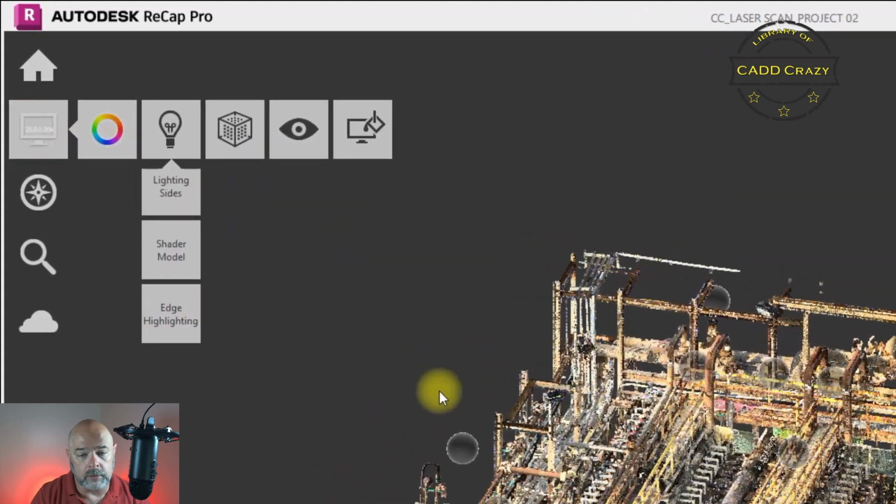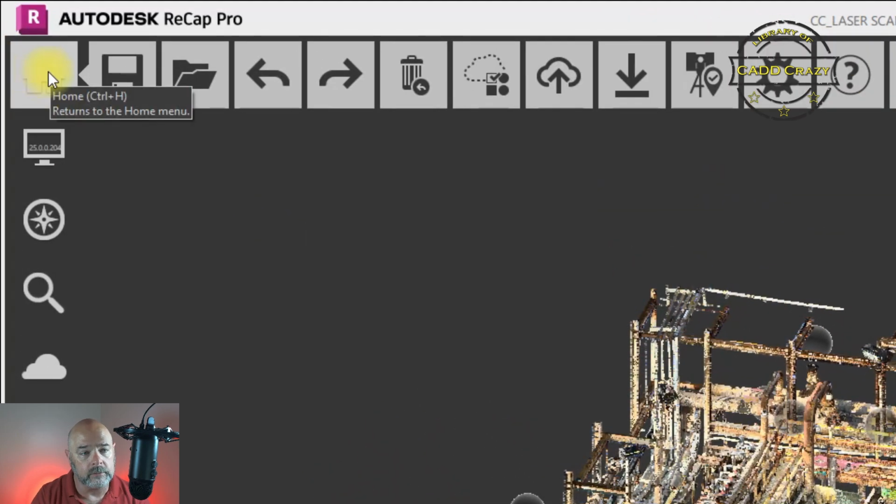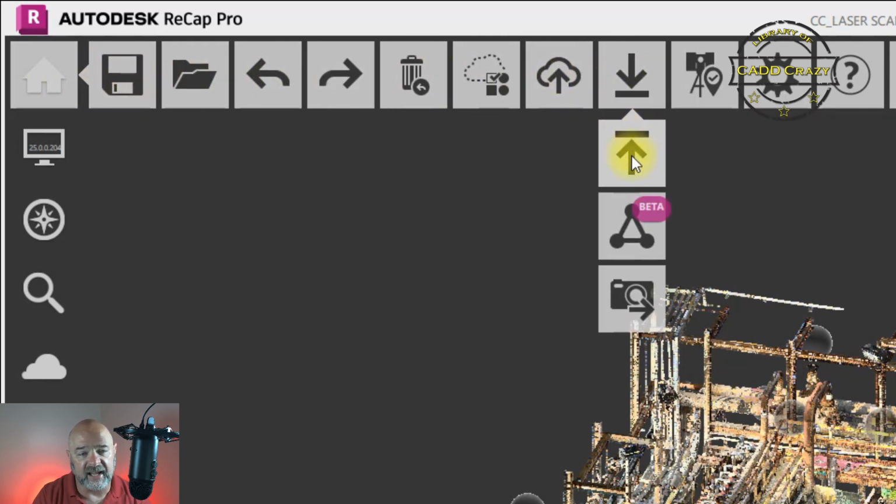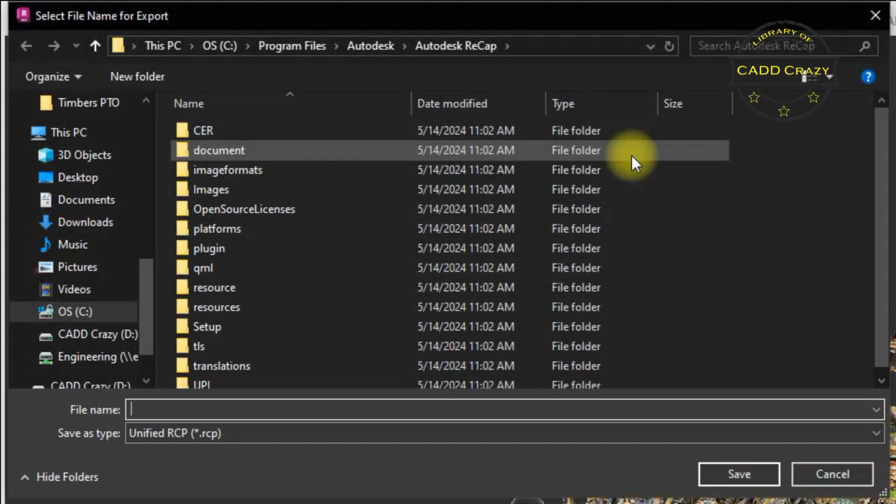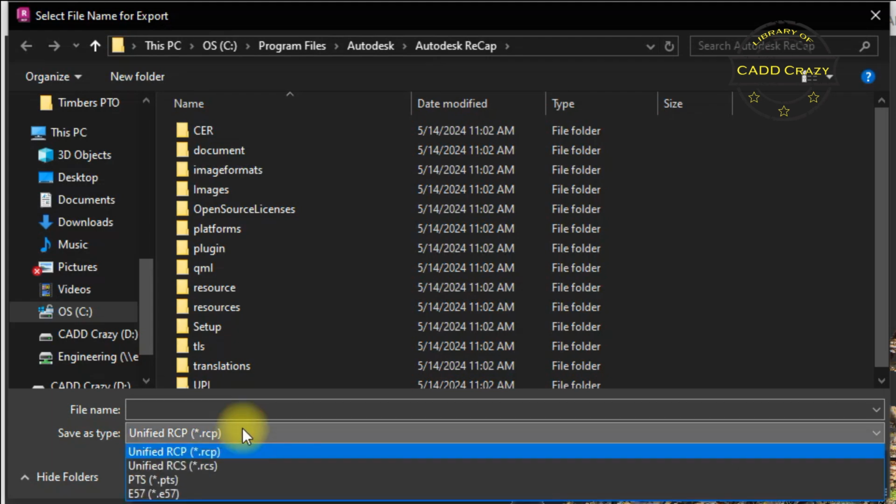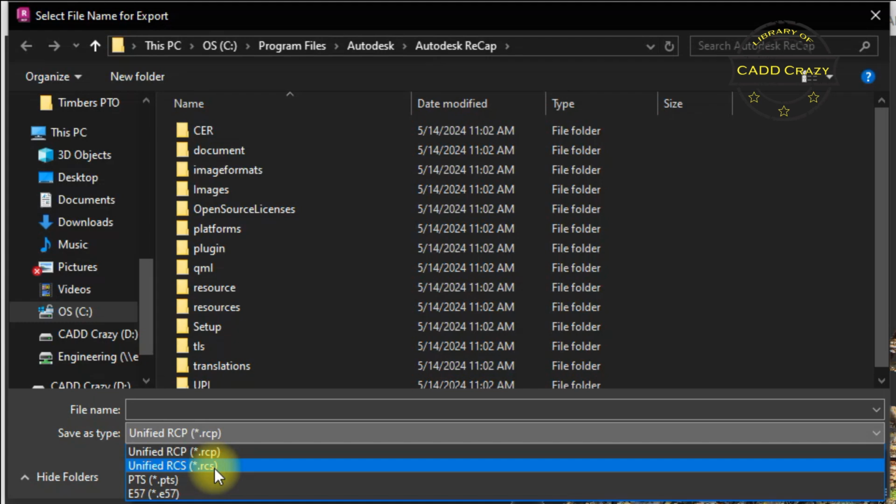So what we're going to do is come over here and go back to our house, hover over, and then we're going to export. Okay, we're going to export this out. And then it gives you an option. You can do an RCP file, which basically is a pointer to all the RCS files. I would not do this in this circumstance. I would actually switch it over to an RCS file.